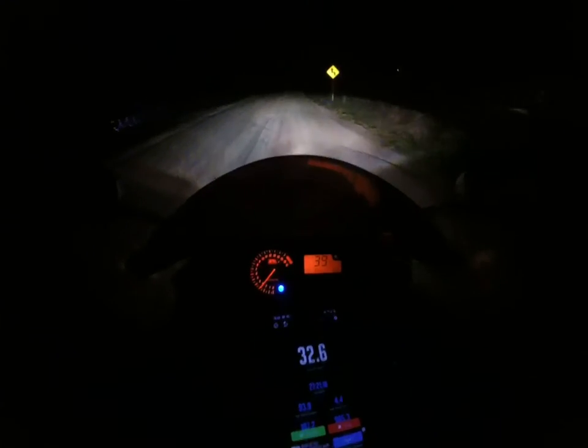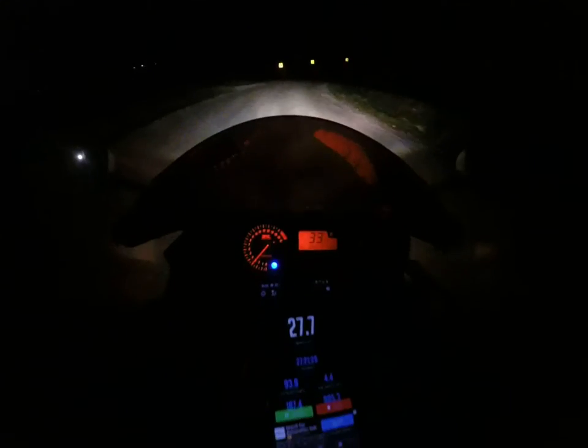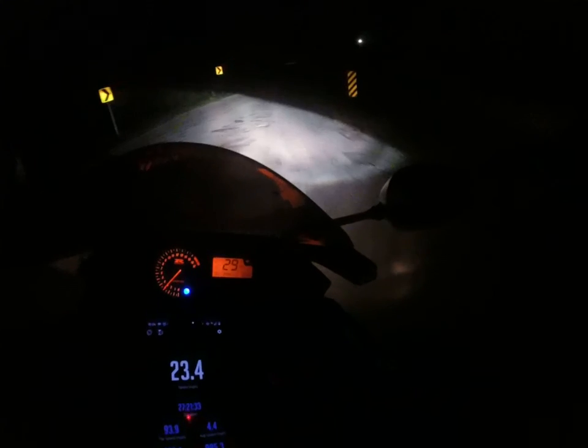It's also nice riding at night because I can tell no one's coming around that turn right now. So it makes it a little bit easier when you're learning how to lean a little bit more. Not saying that you should be leaning hard, but